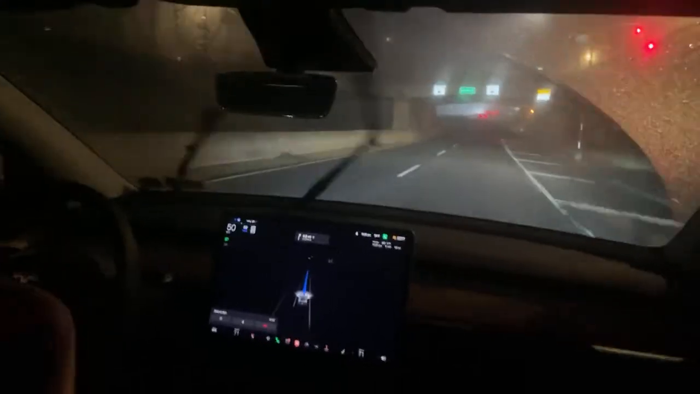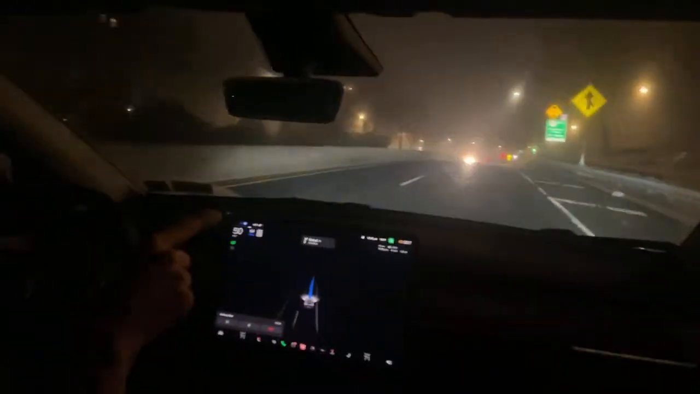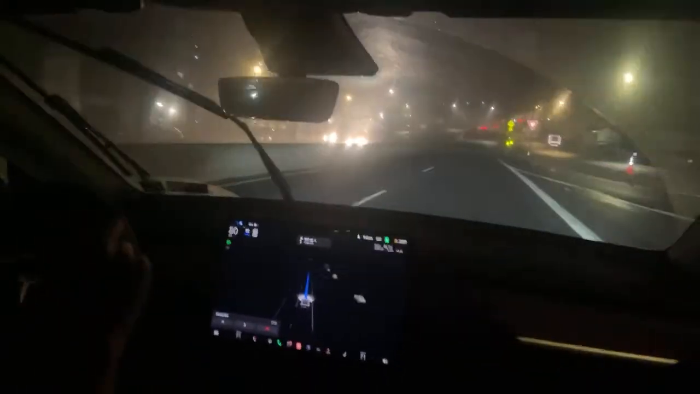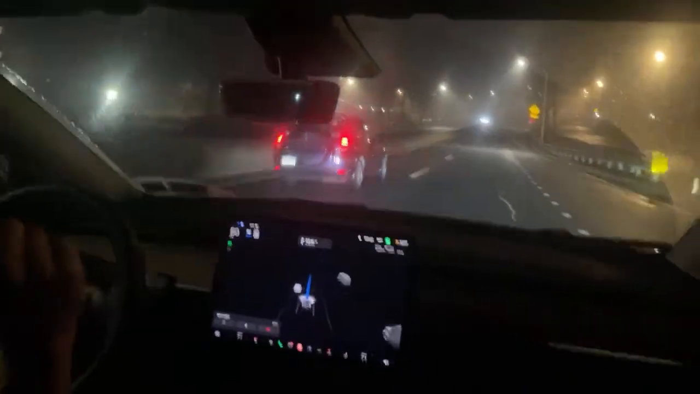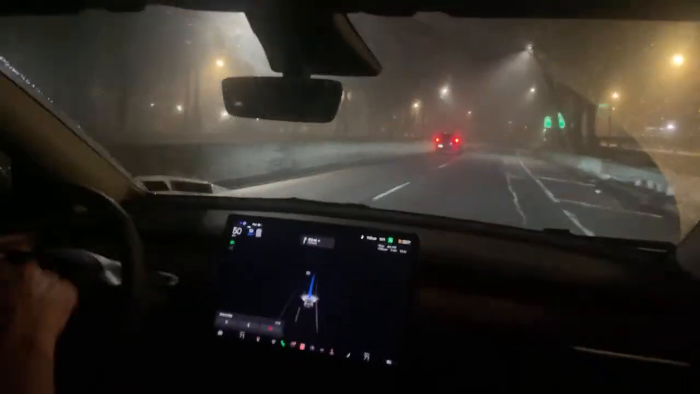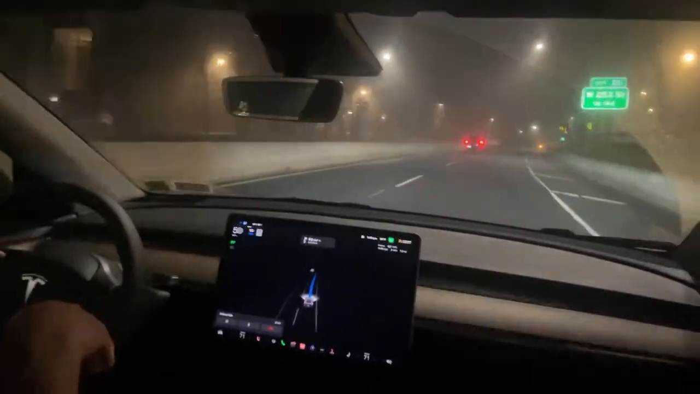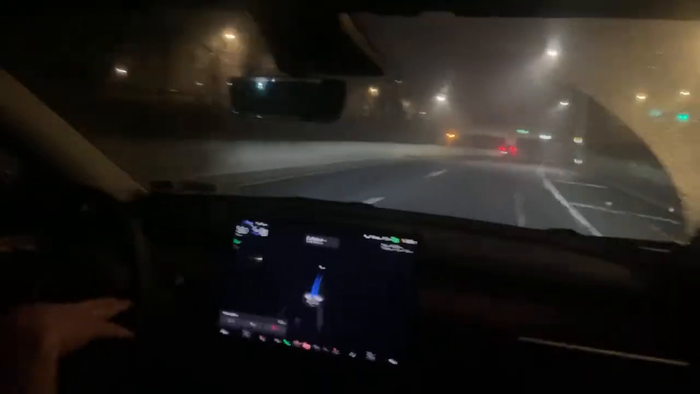Now, earlier going into the city, there was a stop sign even closer to me, right on the wall on the side of my lane, and it did not go to stop. So something about this one and the height, it really is a little confused. While I'm on the highway, Tesla full self-driving, you should know that there are no stop signs on highways.